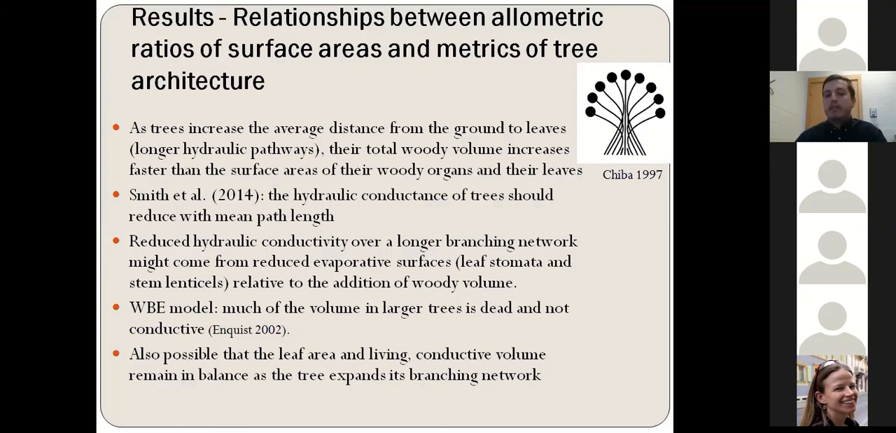This can come from the fact of a reduced hydraulic conductivity over a longer branching network, which might come from reduced evaporative surfaces like leaf stomata and stem lenticels relative to the addition of woody volume. However, we know, according to the WBE model, that in large trees, much of the volume is dead and not conductive.